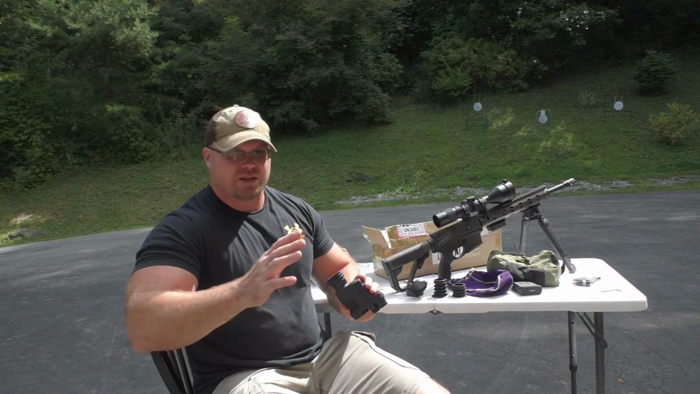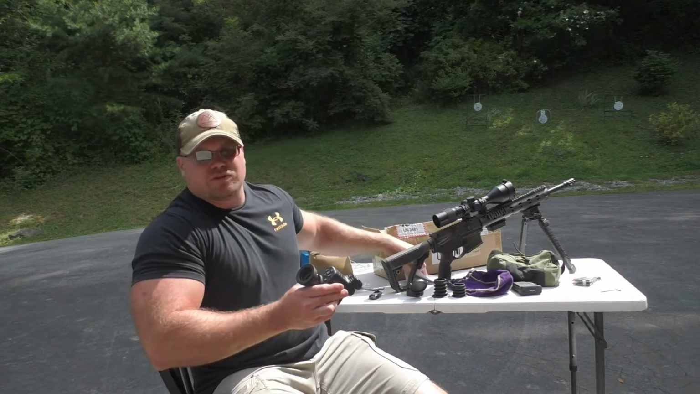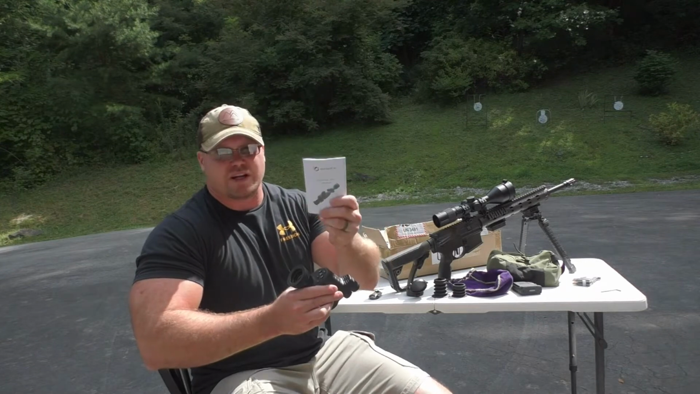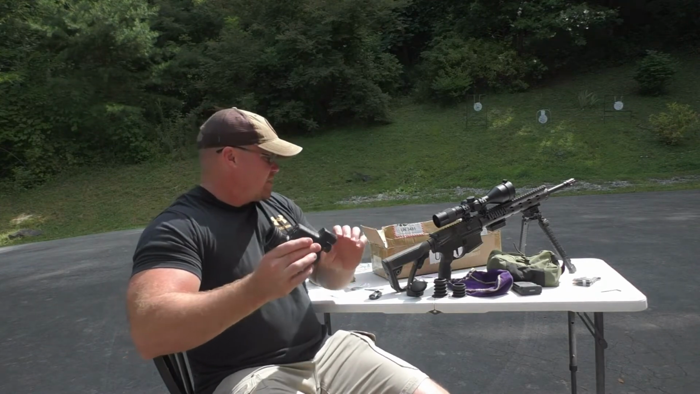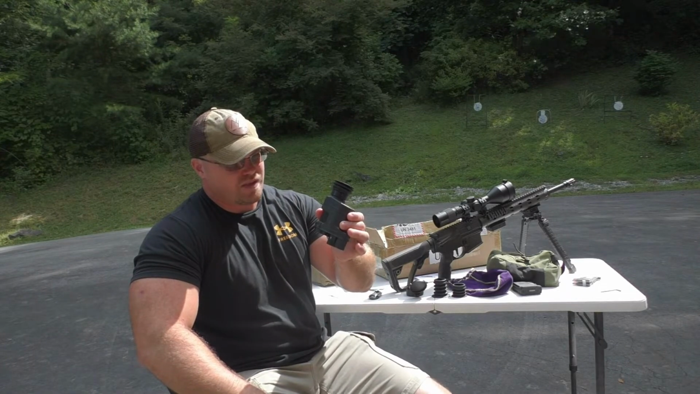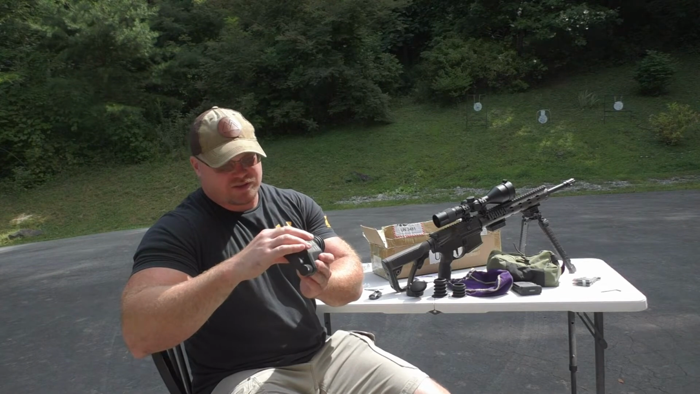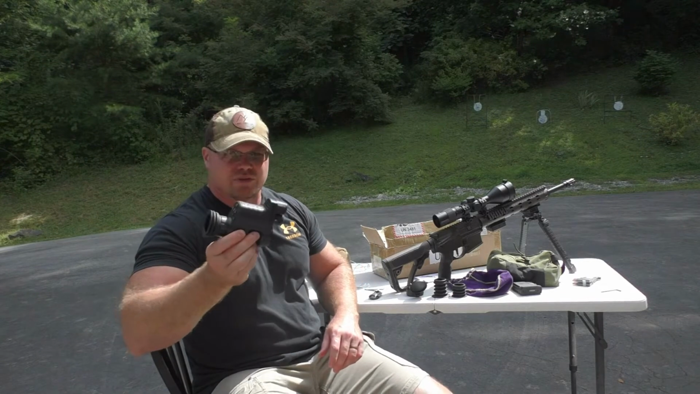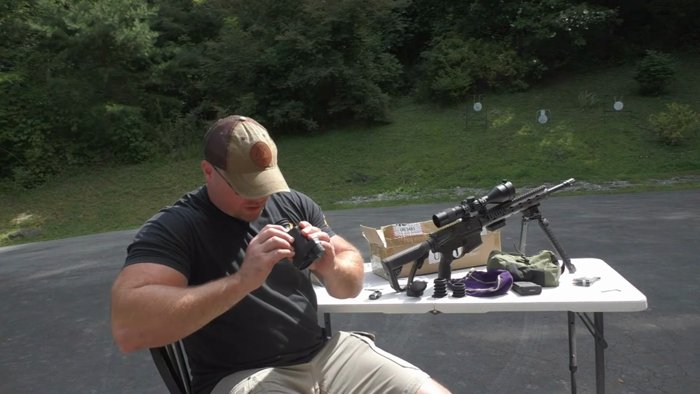It is no big deal to figure out the functionality of this, and the instruction manual that comes with it is very easy to understand. This was not complicated at all, which was very nice, because a lot of times things that are coming from overseas can get a little bit confusing, but that certainly did not appear to be the case with this particular unit.